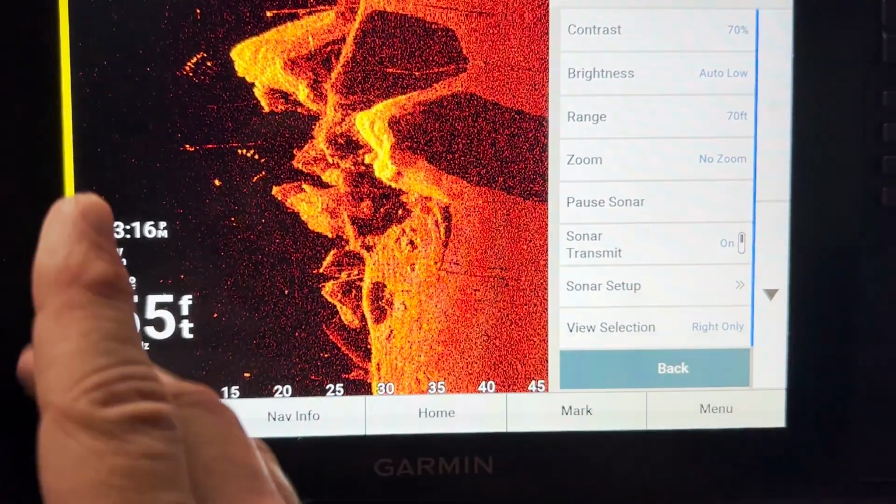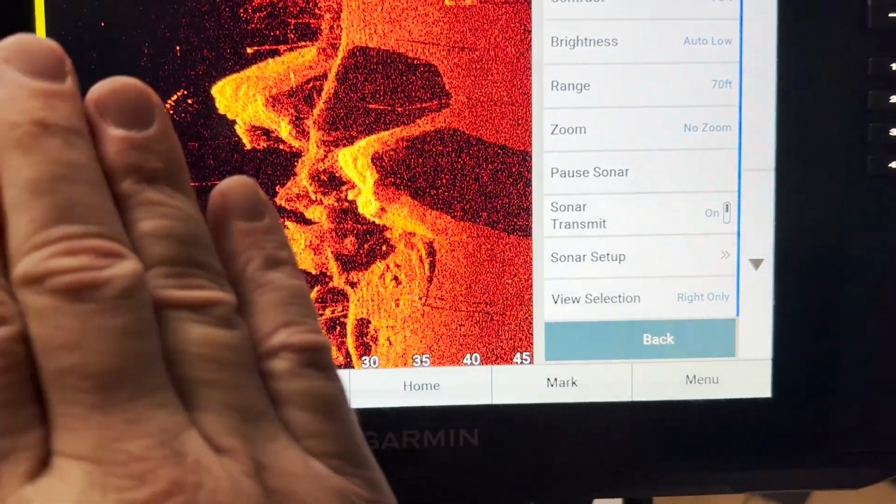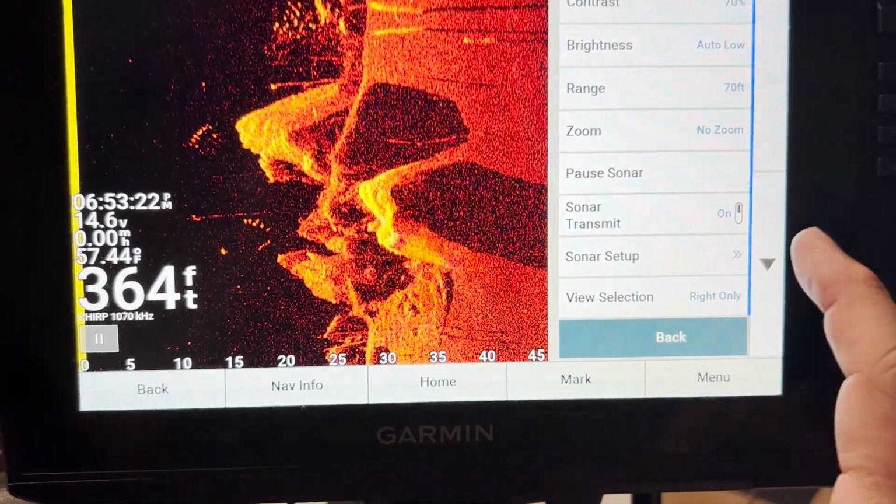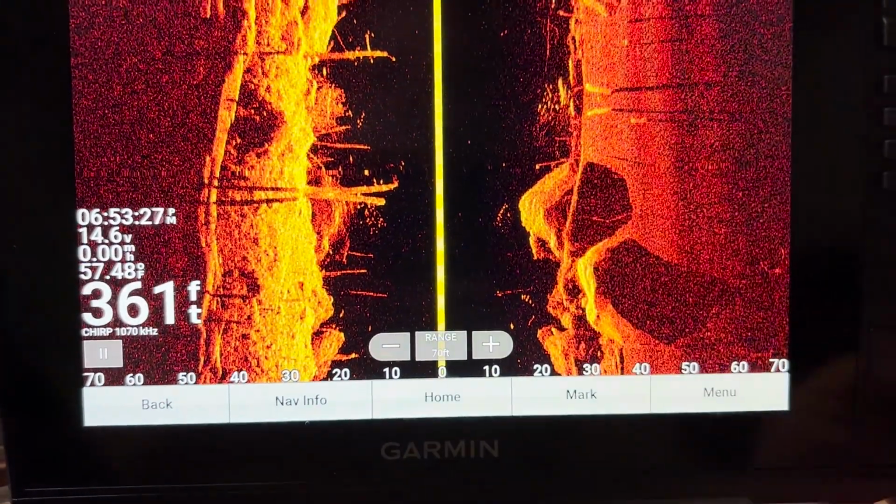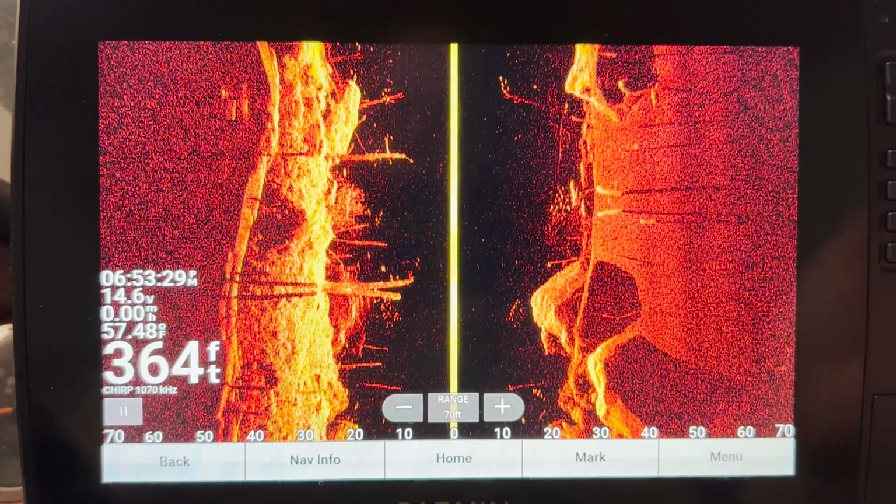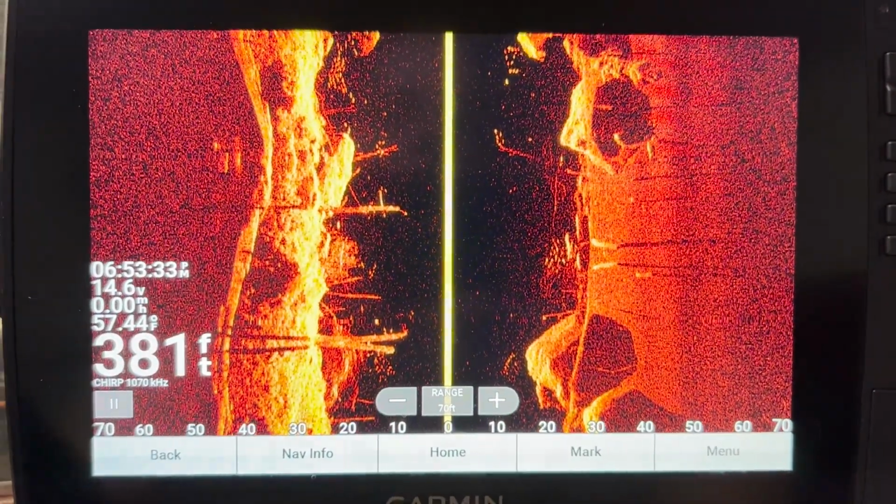And here I've got the right only. Now this is where my boat is, actually right up here in the top. But now I'm only looking at that one side. And then if you want to change it back, you just go back to left or right. So again, a little known feature that you can actually do that in side view. So just keep that in mind as well.